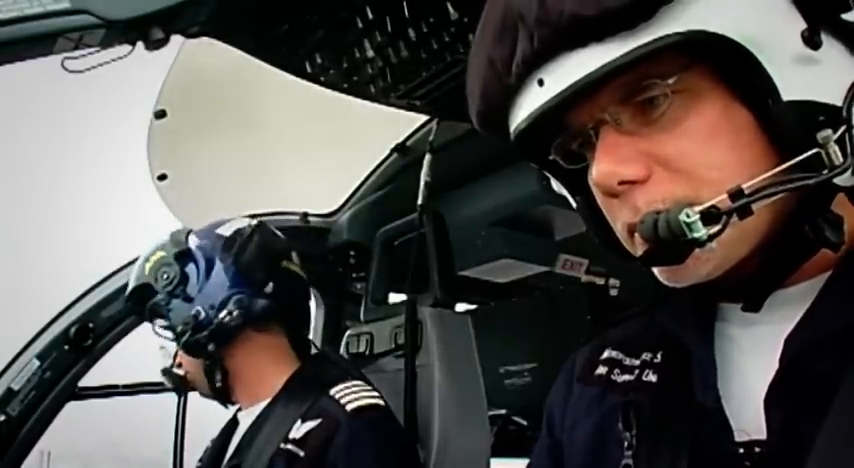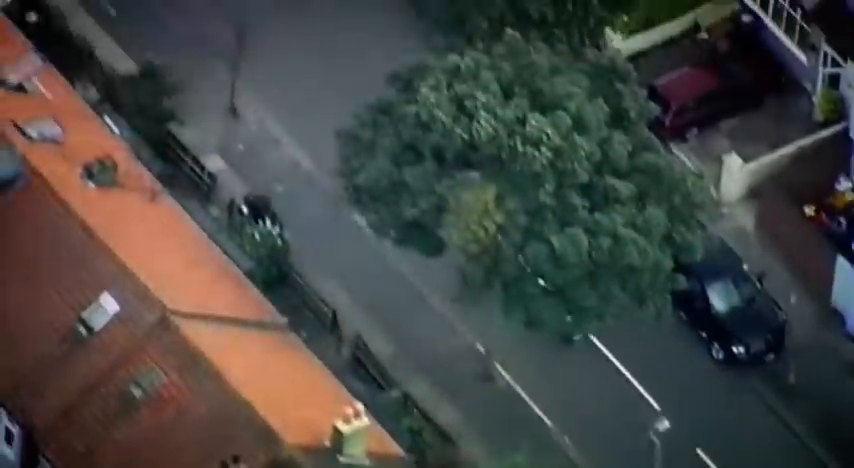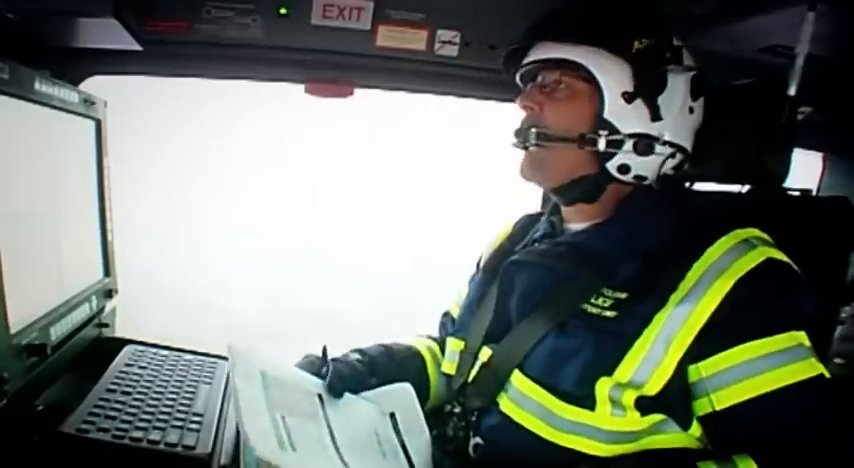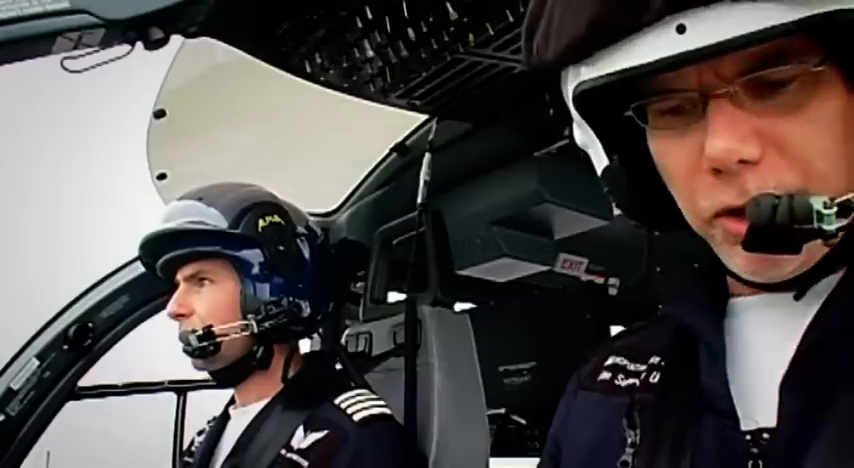Guys, just to let you know, the bike's come down a bit. There's a temporary loss at the moment. Stand by. It's gone into an address. I'll give you the address. Stand by. Yeah, you got it on the map.